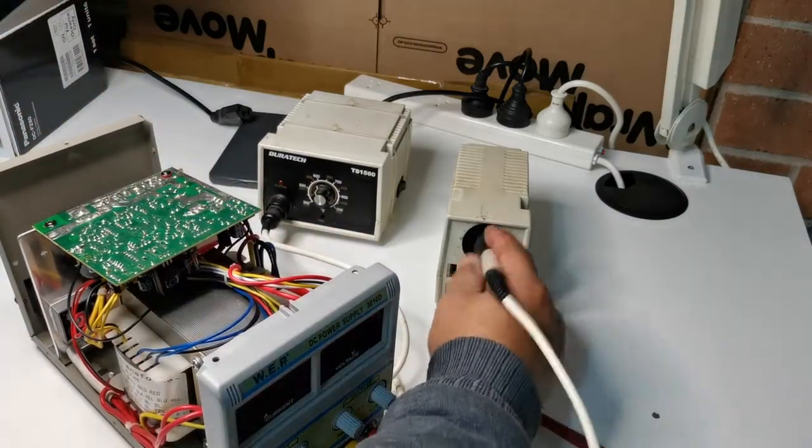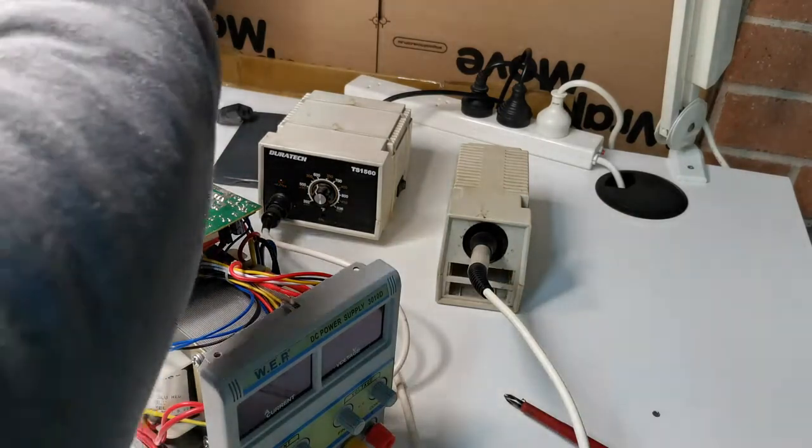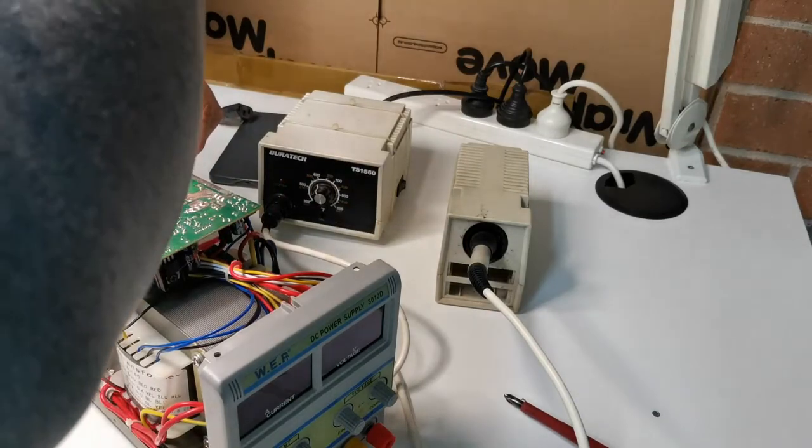Somehow the solder wick doesn't work that well. So what we can do is take this one out.